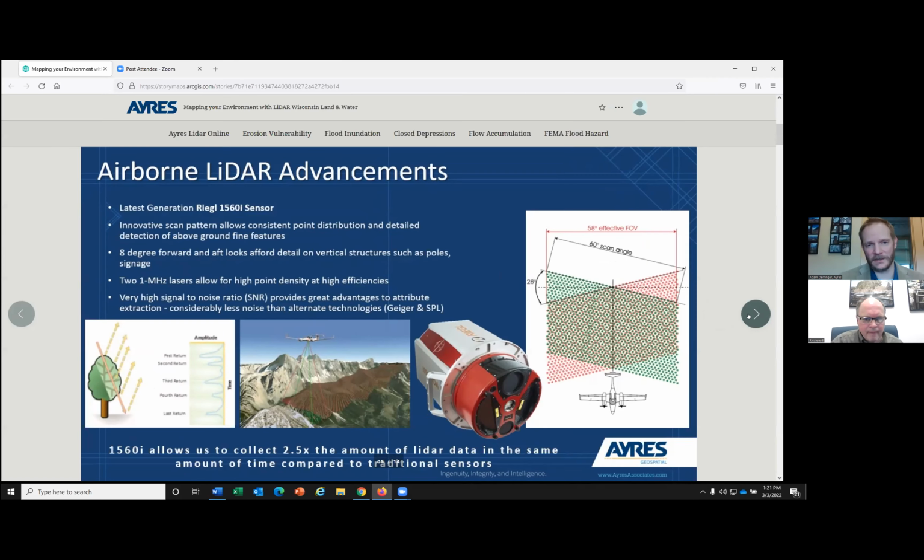The technology, these laser sensors, and the software to process it has gotten better and better over time. For example, the sensors that we've collected most of the LiDAR with here in the state of Wisconsin now fire at about 800 kilohertz or more a second, so millions of points are being collected per second.